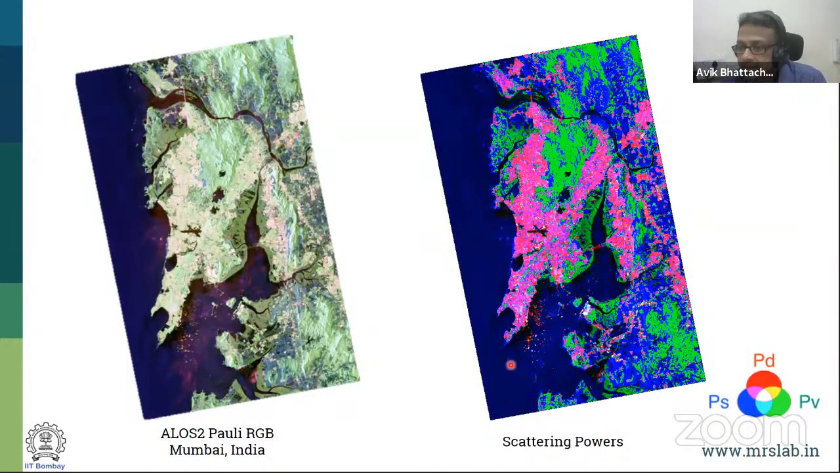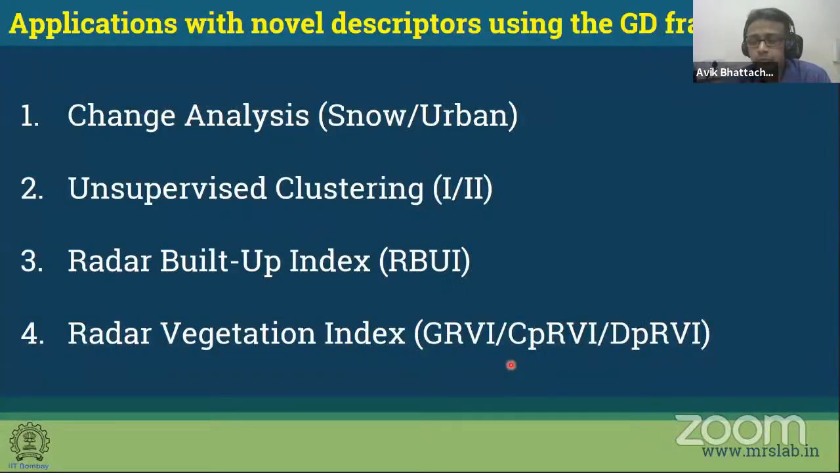Now, utilizing this simple fact of a geodesic distance between measurements and between models, we have given many different novel descriptors for snow cover, urban, and so on. So I'll just give you examples of each one of them.